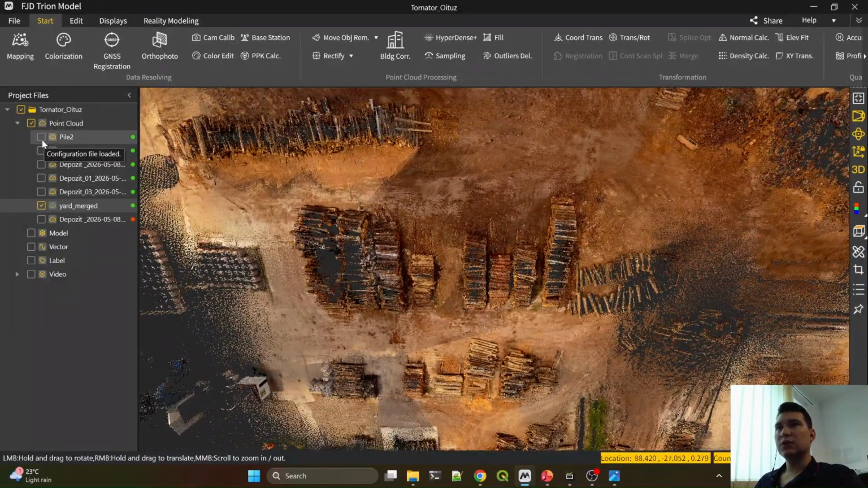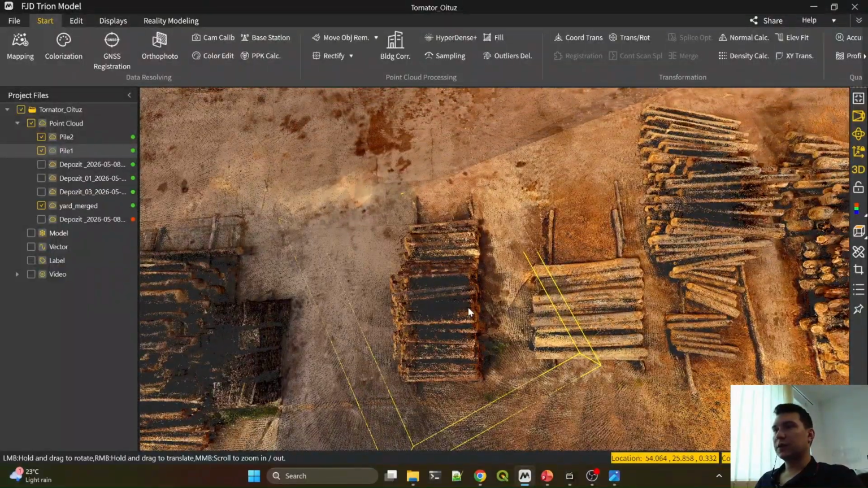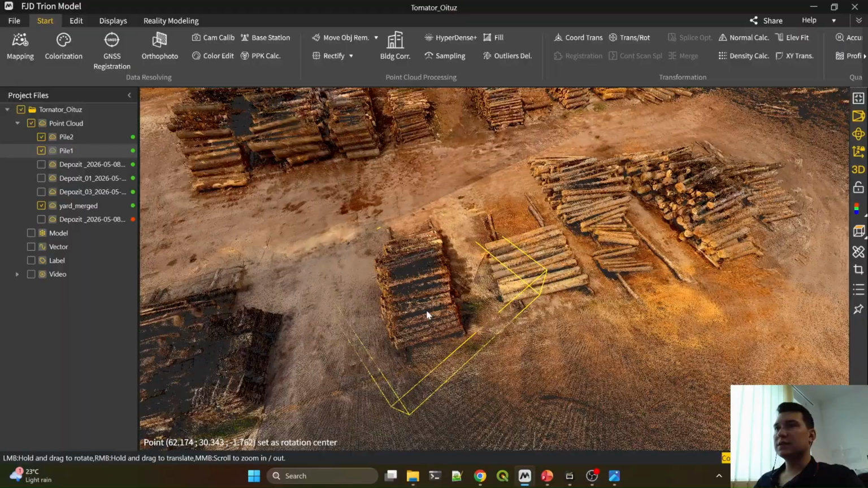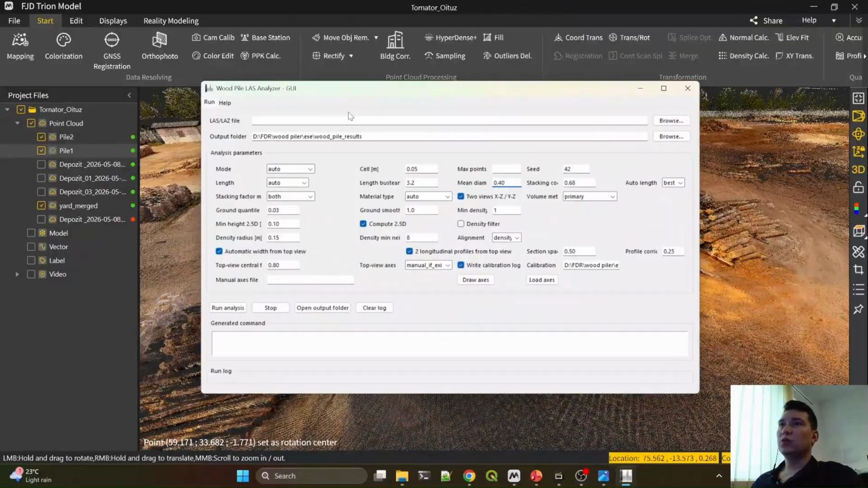So moving forward, we cropped 2 piles that we wanted to put in the wood pile analyzer. So we have this plot here, this pile. So we're gonna call it pile 1 and pile 2. That is the wood pile analyzer. This is open source, made by us, and by request you can send us an email and we'll send it to you. So it's really neat and the interface is easy to understand.